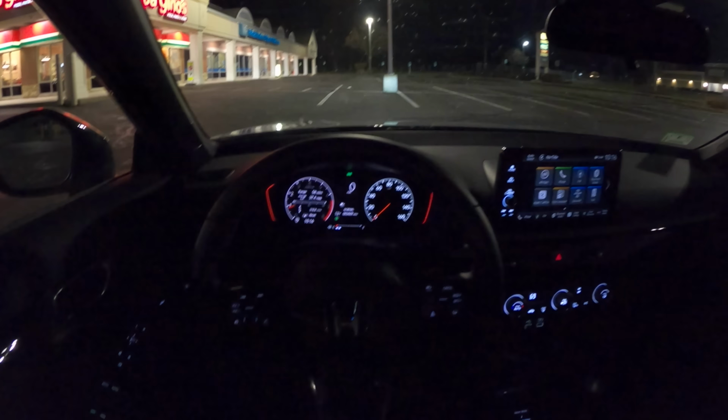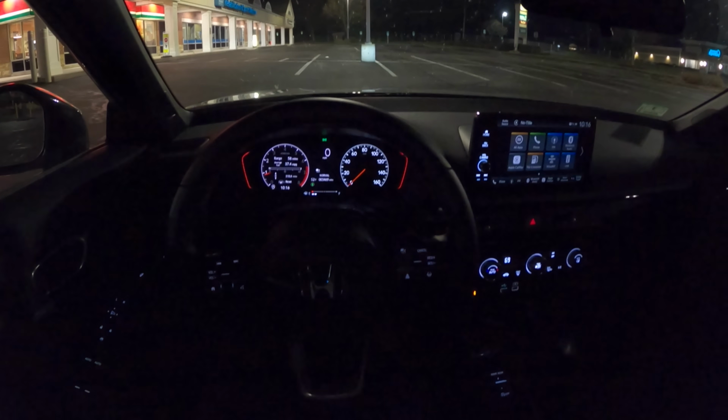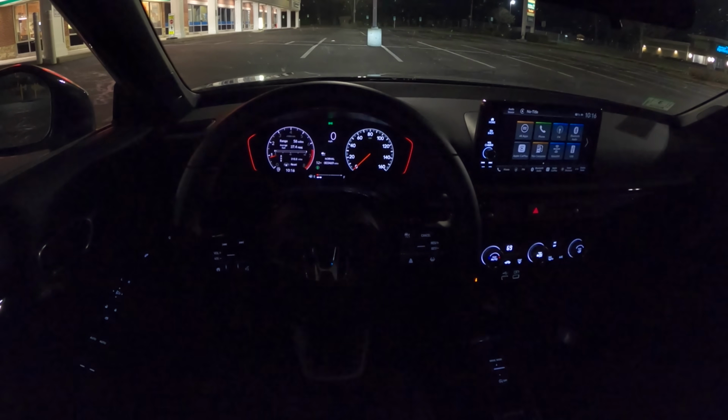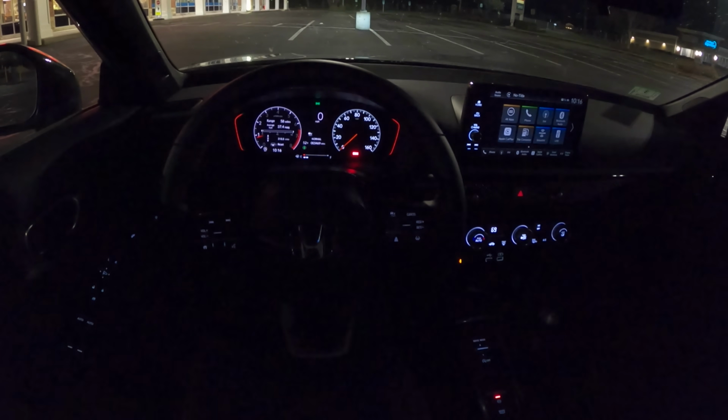We'll go troubleshoot this soon and find out what's going on with my Honda Civic Si. And hopefully it's nothing too bad, but if it is, she's under warranty and I'll get a loaner. So that's the life I lead now.